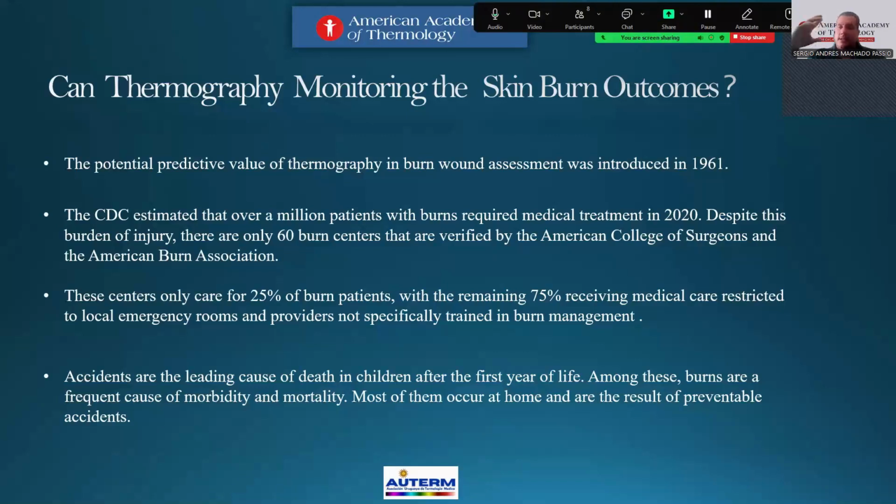Many people have been working on this in recent years, and the CDC estimated over a million burn patients required medical treatment in 2020. Despite the burden of injury, only 60 burn centers are verified by the American College of Surgeons and the American Burn Association.